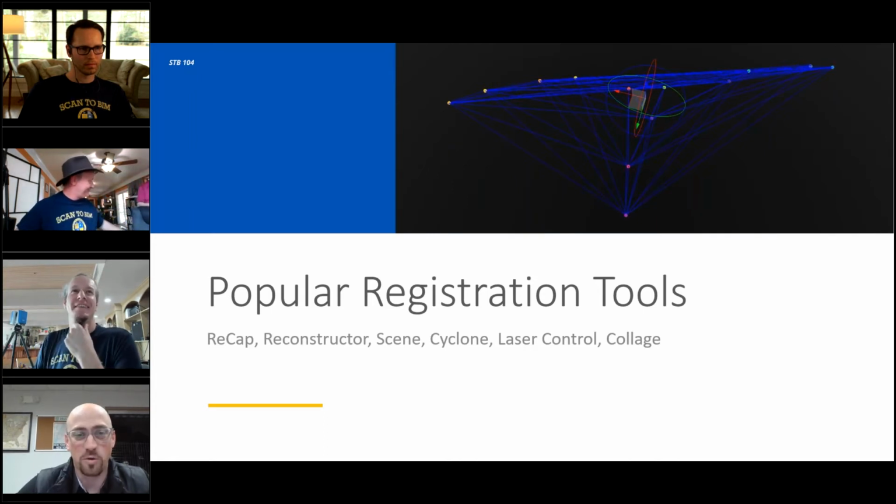Faro Scene is one of our favorites because it has those tools available, but you can also use an easier form of the registration software, and a relatively new user can learn it quickly, then develop and master the in-depth pieces of it. So it has an expansive capacity. Those are our two main platforms.